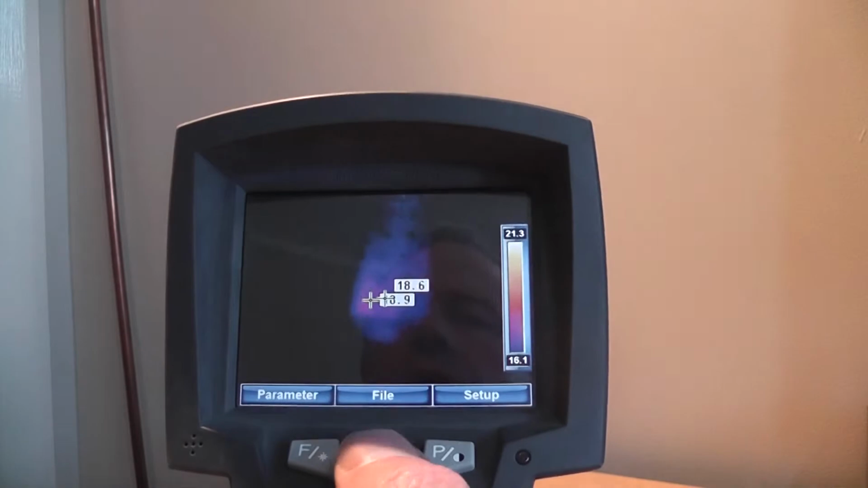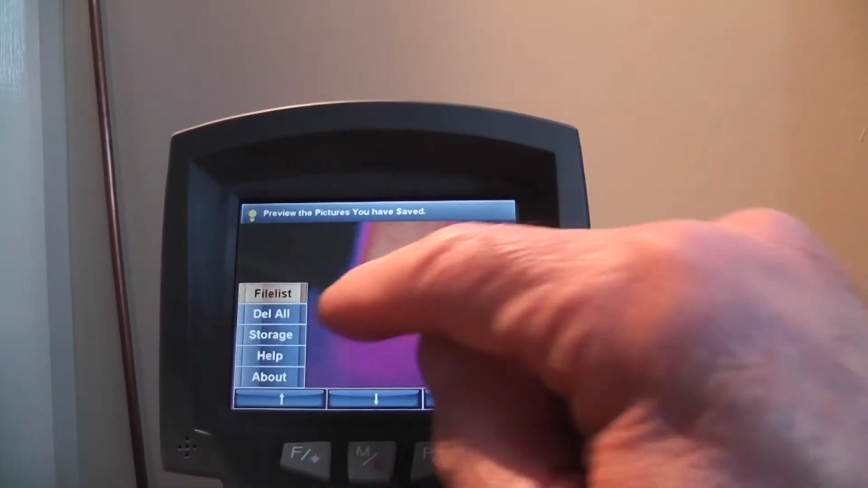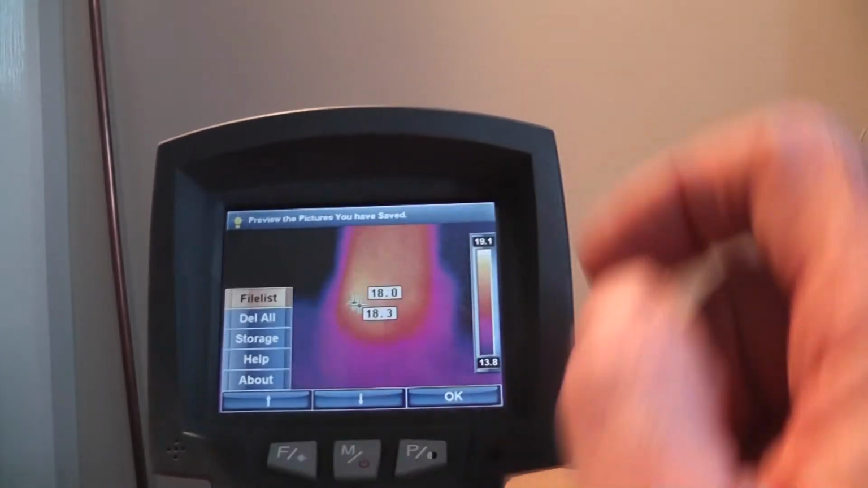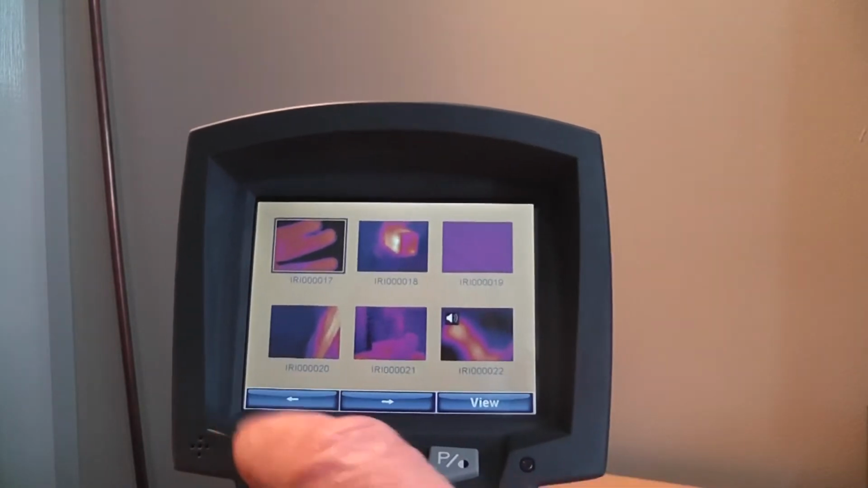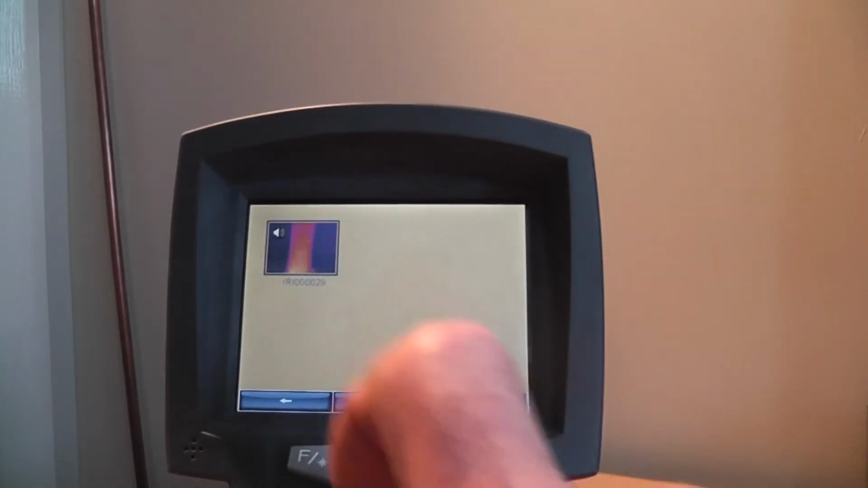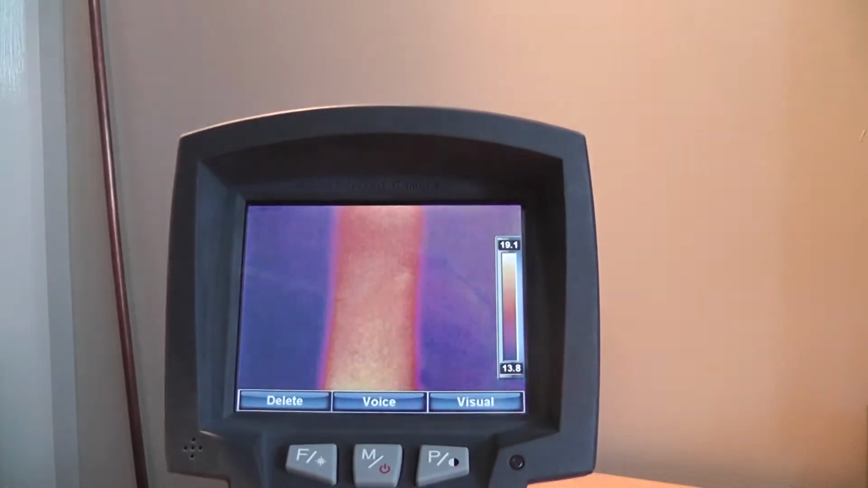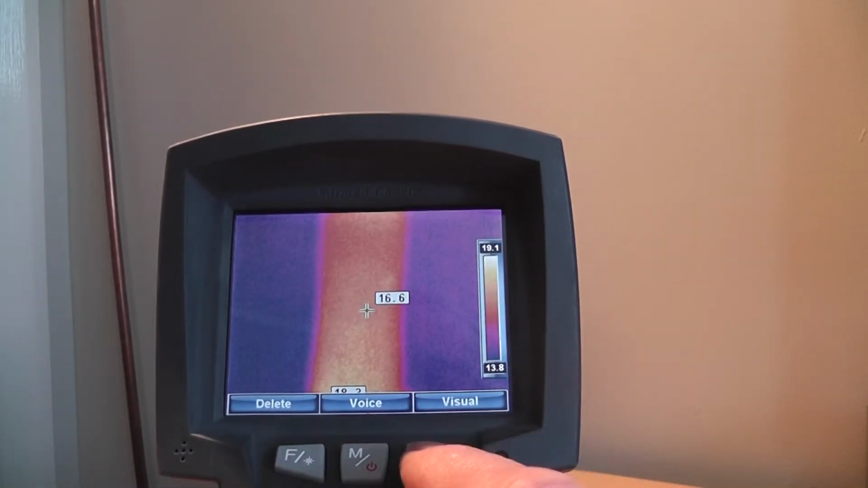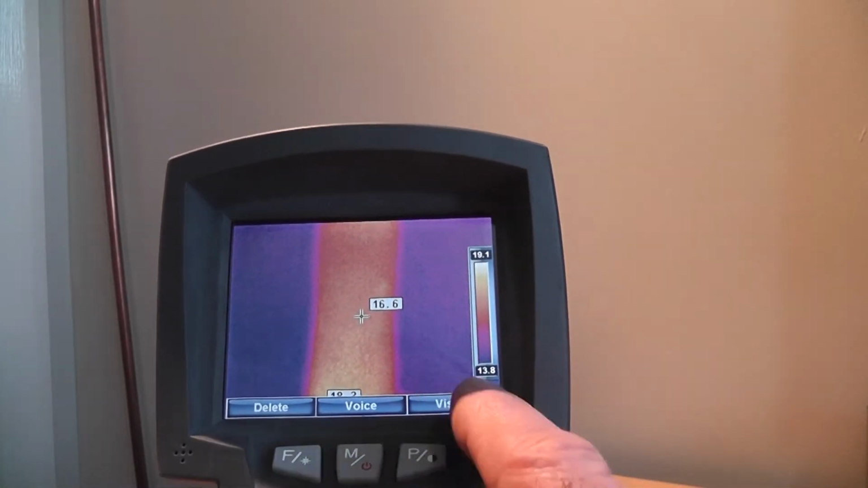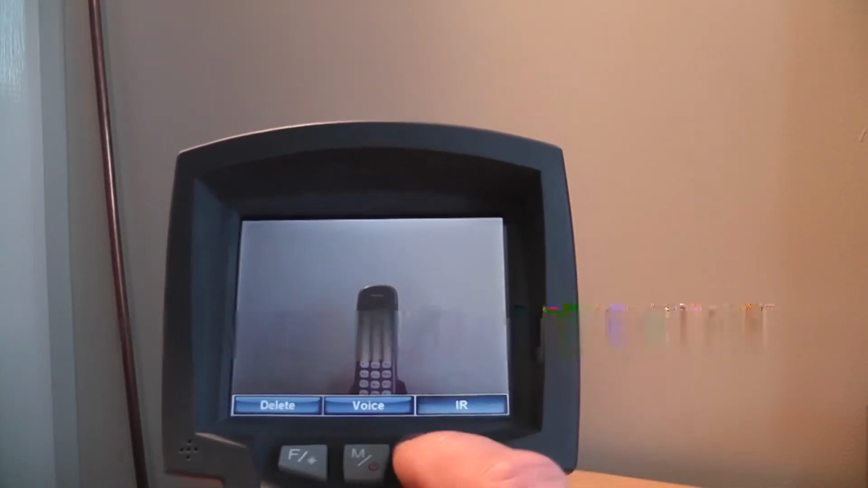First of all, I'll look at the file because we'll look at what I just saved. And on the menu there, we'll take file list. I'll select that, OK, and that's at the very start of all the pictures. We'll go to the left to get us to the very last one, which is the phone, and I'll go view, and that shows us the thermal image. If I want to look at the actual photo, I push that button relating to visual, and that shows us that. Go back to IR.